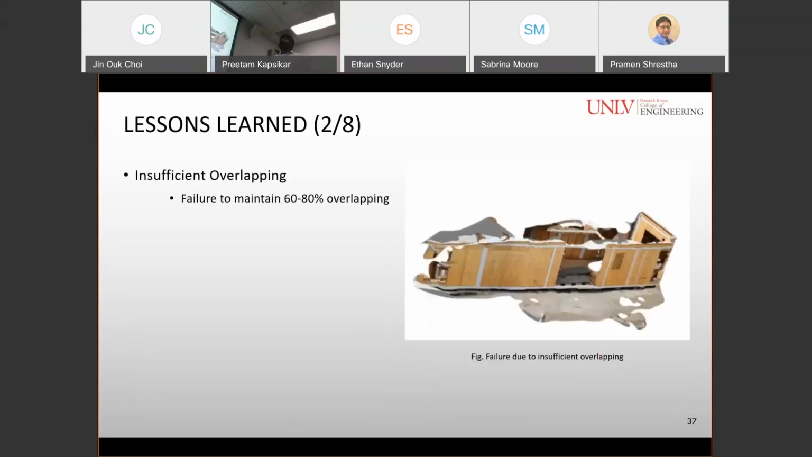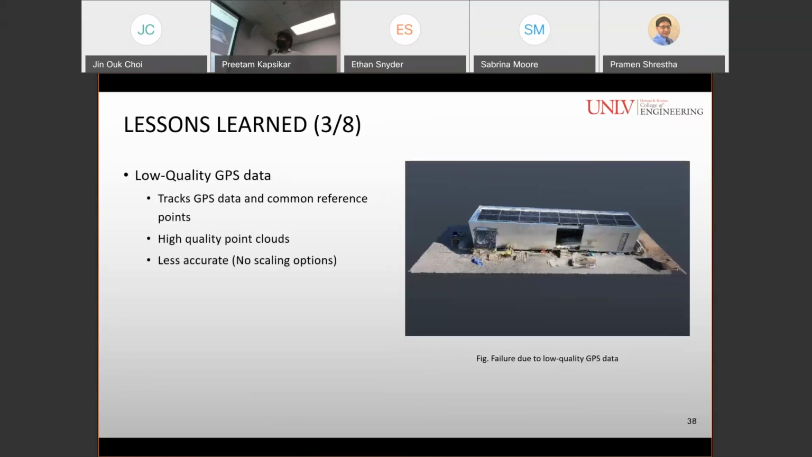Due to insufficient overlapping, we tried to reduce the overlapping to less than 60 to 80%, and due to which the software couldn't generate a high quality point cloud model. Also, the software provides a feature for point cloud generation using GPS data. However, due to low quality GPS data of the images, the software couldn't generate an accurate point cloud model, but the quality of the point cloud model was good.